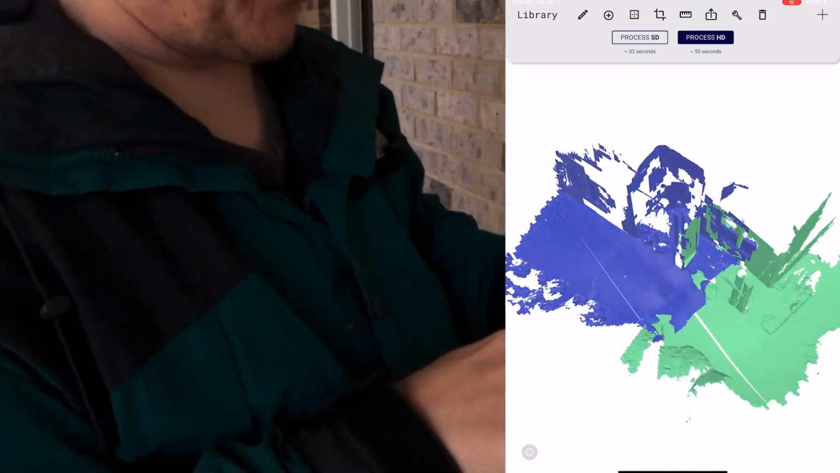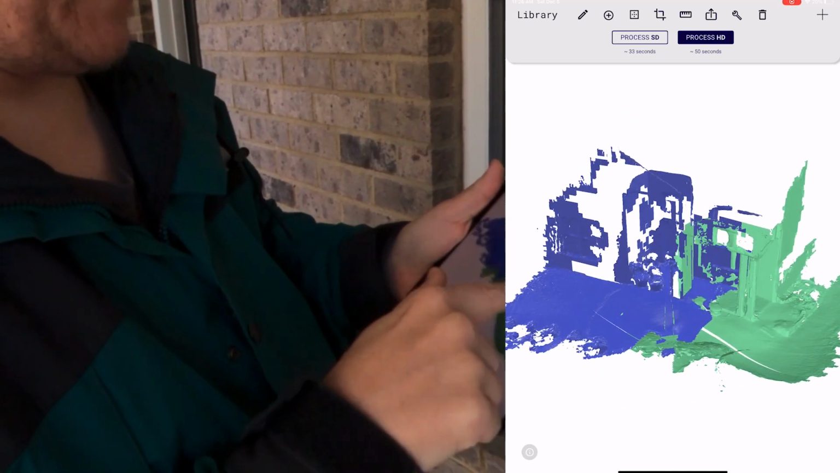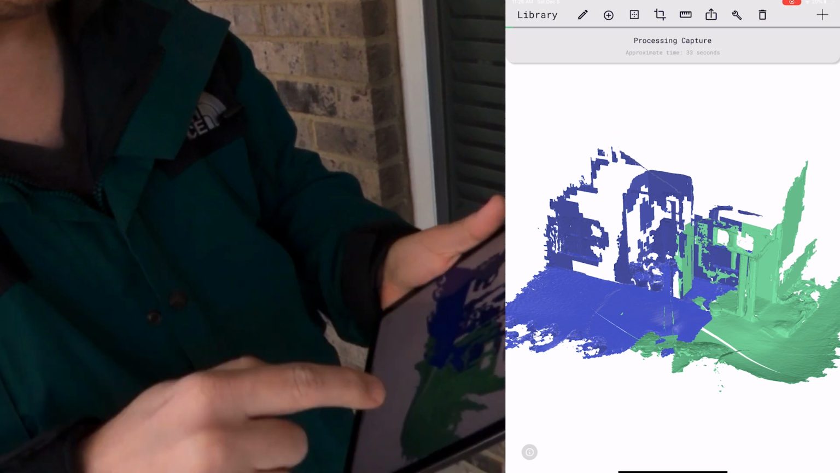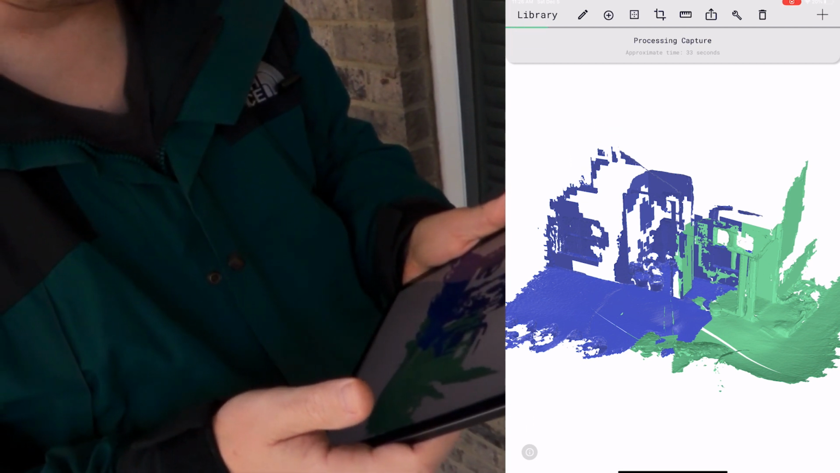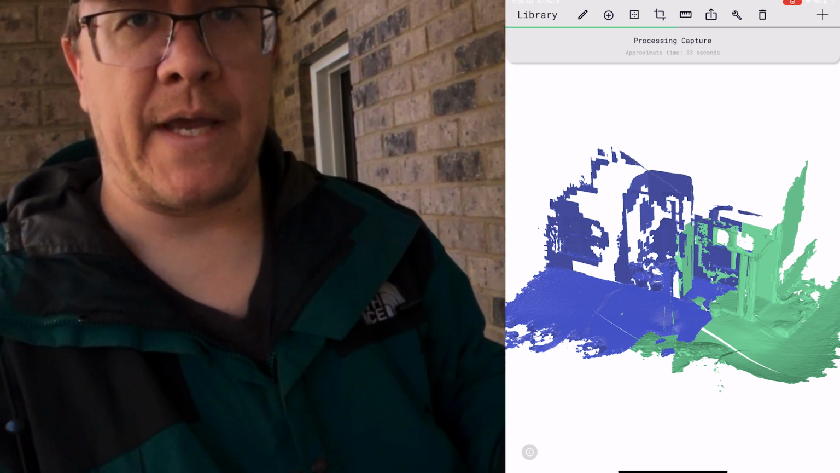Alright, so I got a big portion of the front scanned with about 4 different scans. So I'm going to process this. It says it's going to take about 33 seconds. Then after this, we'll do an interior scan, see what that is.